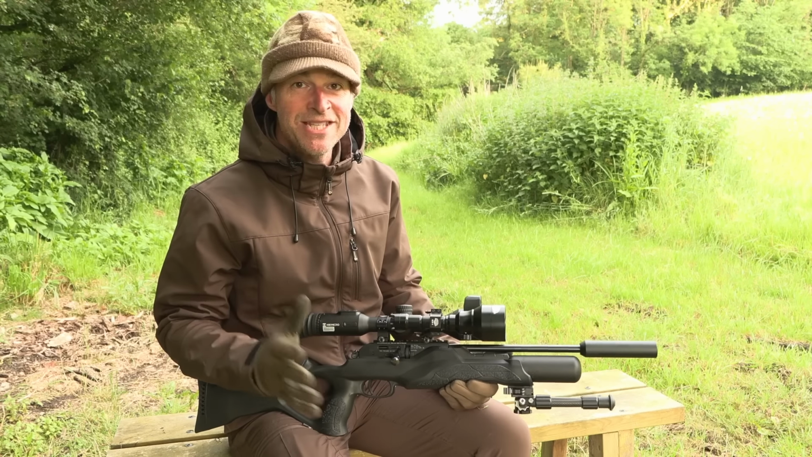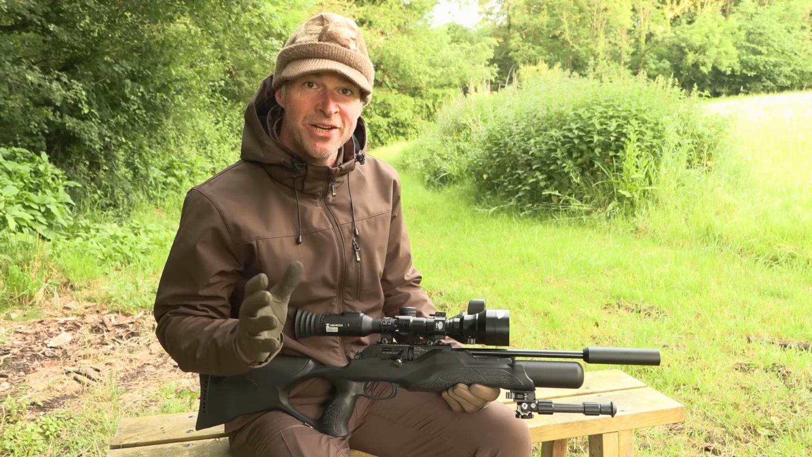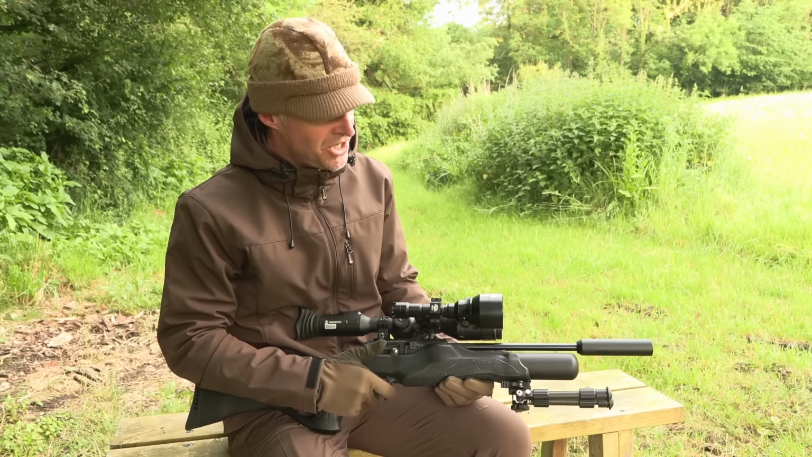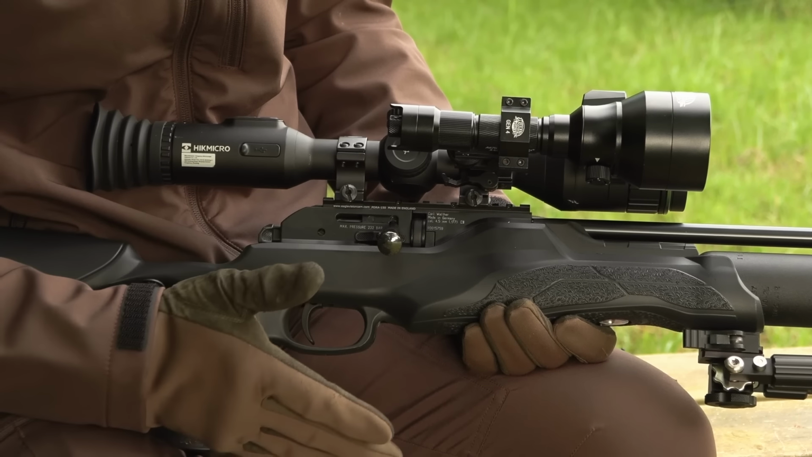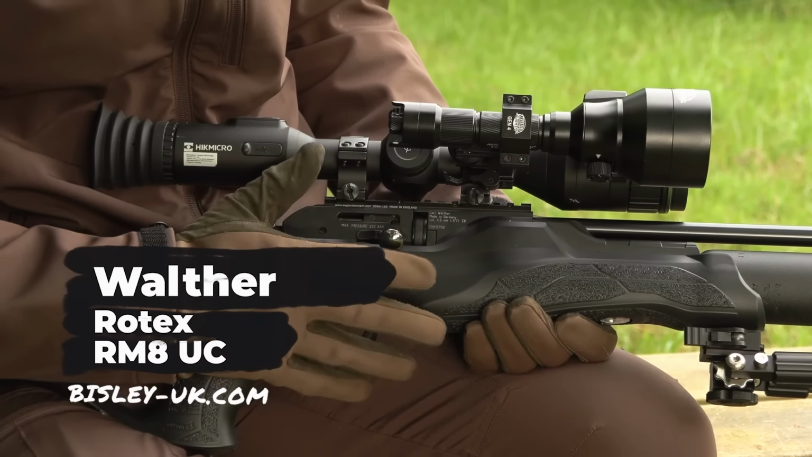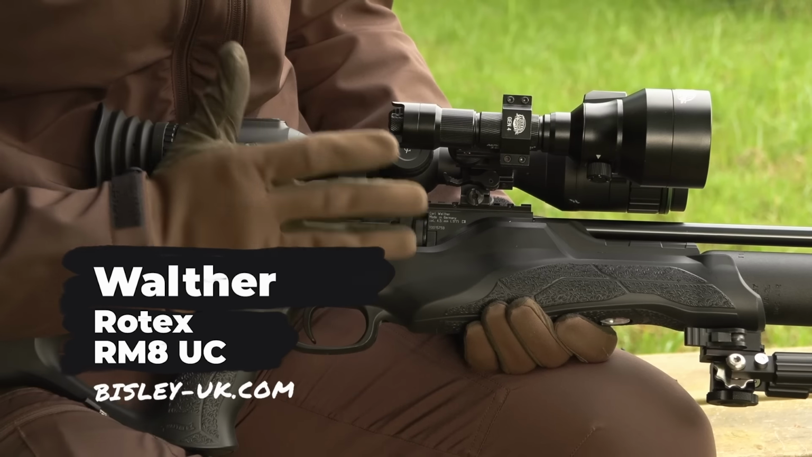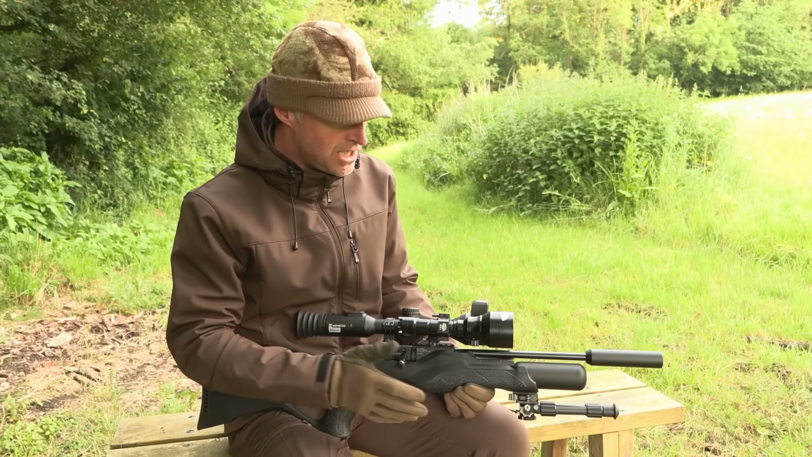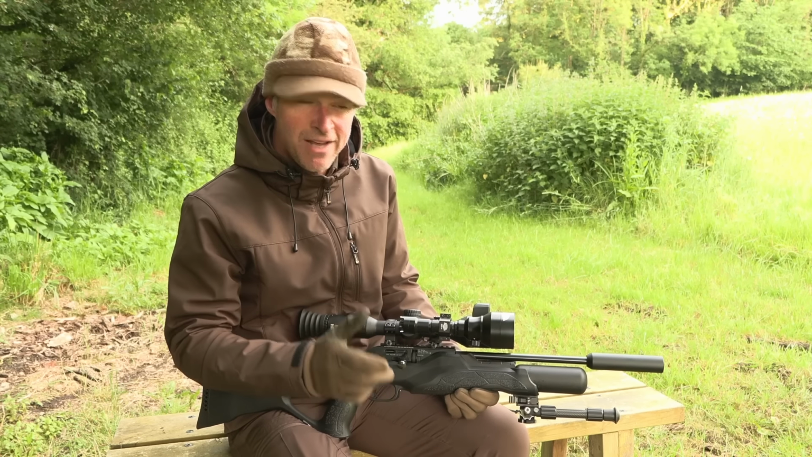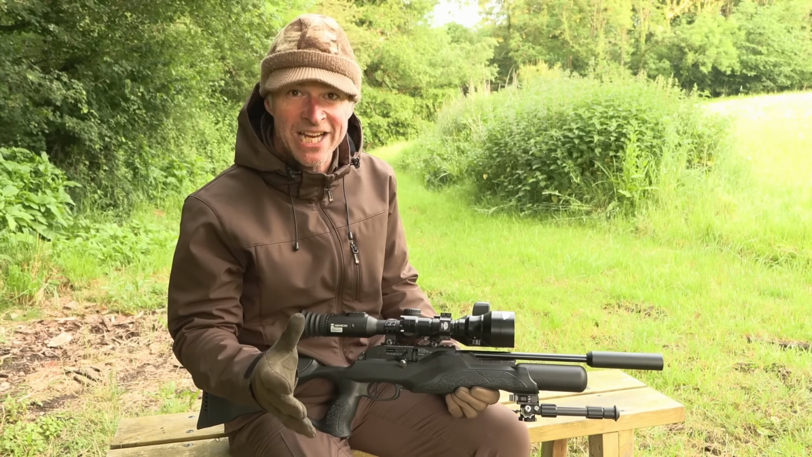Right, so here is the kit that you will have seen me using on tonight's rabbit shooting session. The gun is the Walther RM8 UC. I've got to admit, I've been impressed with this gun since the first time I clapped eyes on it. It's sensibly priced, it's really tough, and most importantly, it's accurate.